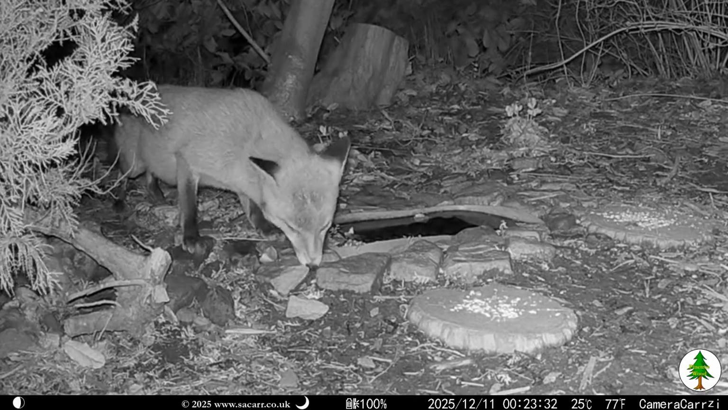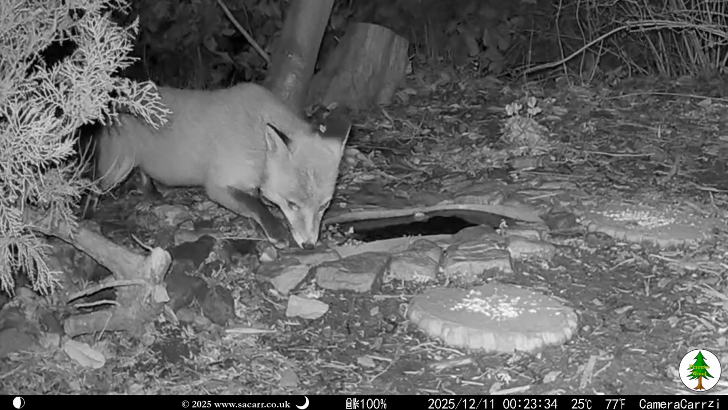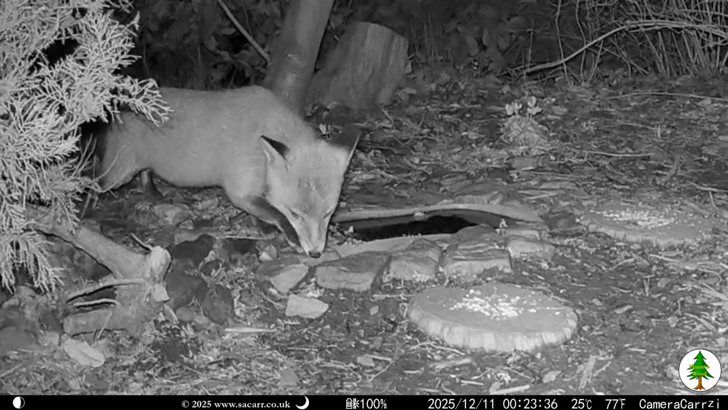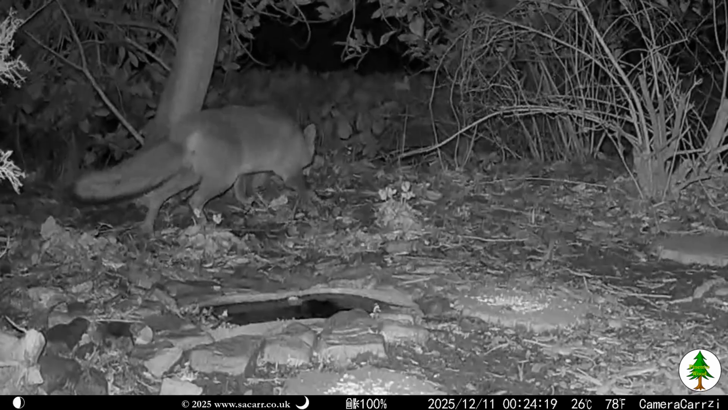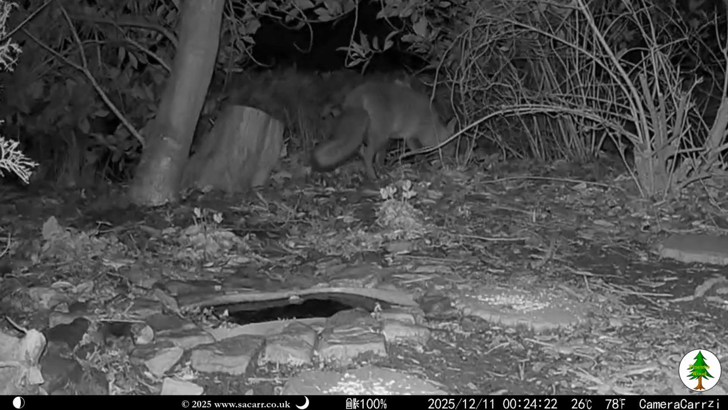A few minutes later, his nose was guiding him to something worth eating under the pond edging stones. After that, he headed further up the wood for a while before returning to the pond area at 24 minutes past midnight.